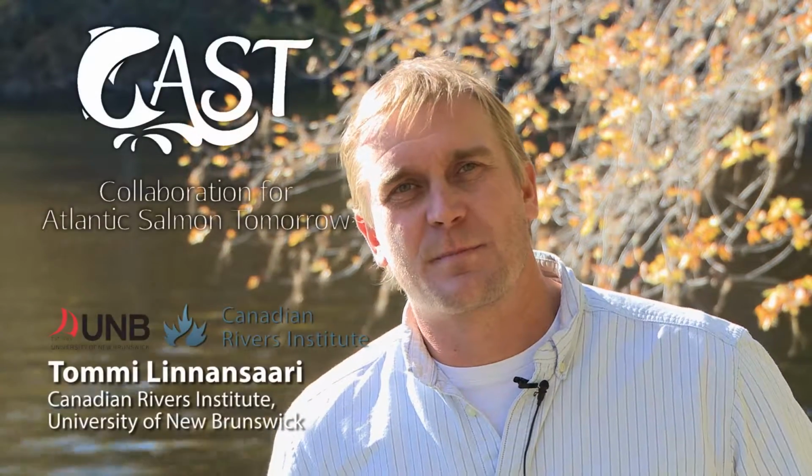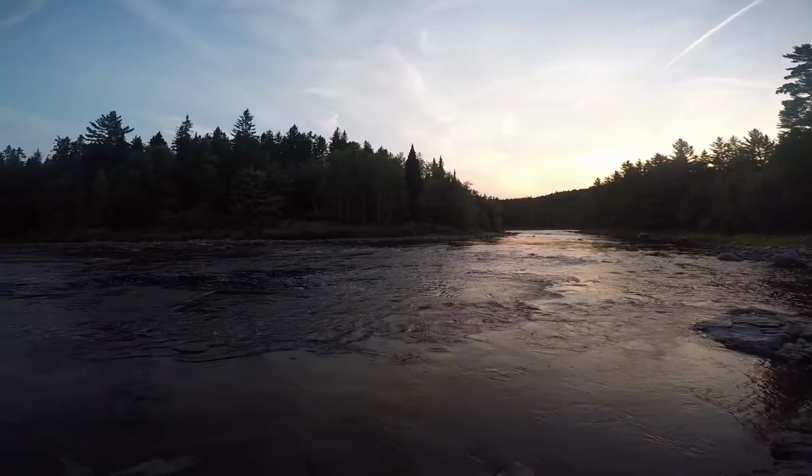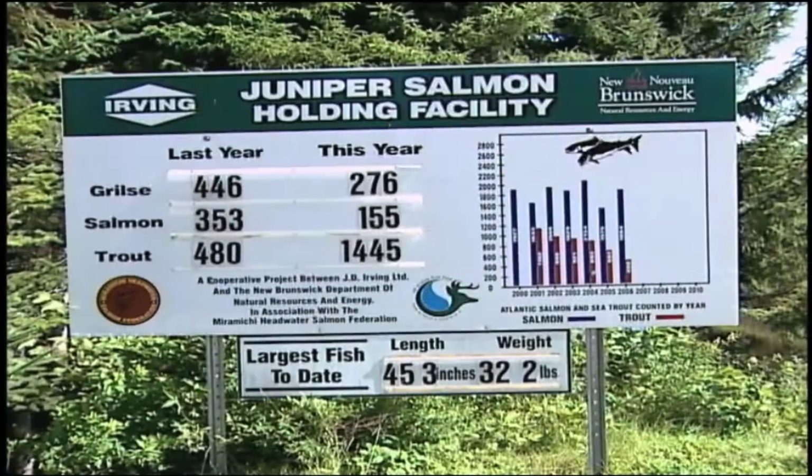I guess in the CAST group we have identified a number of projects that we need to know about. For example, the ARIS project, or Adaptive Resolution Imaging Sonar. I think it's a neat idea that we can use technology and, instead of trying to estimate and ballpark how many salmon we might have in a river, we could actually quite accurately, we think, count them, and not only count them, but then also give the size.